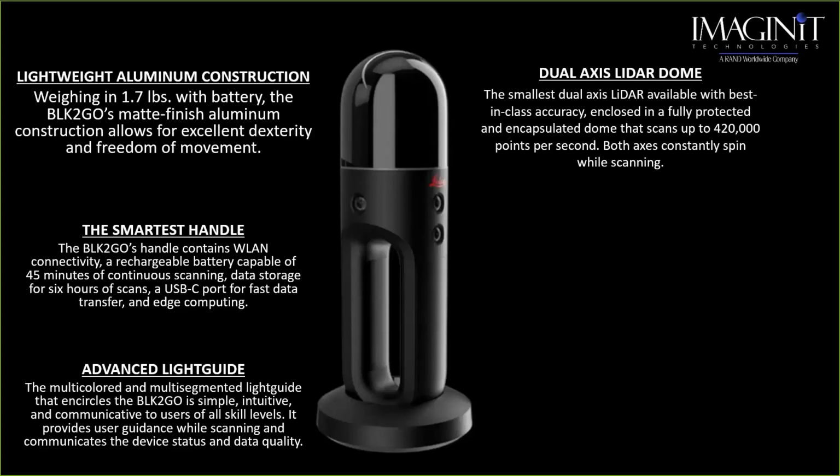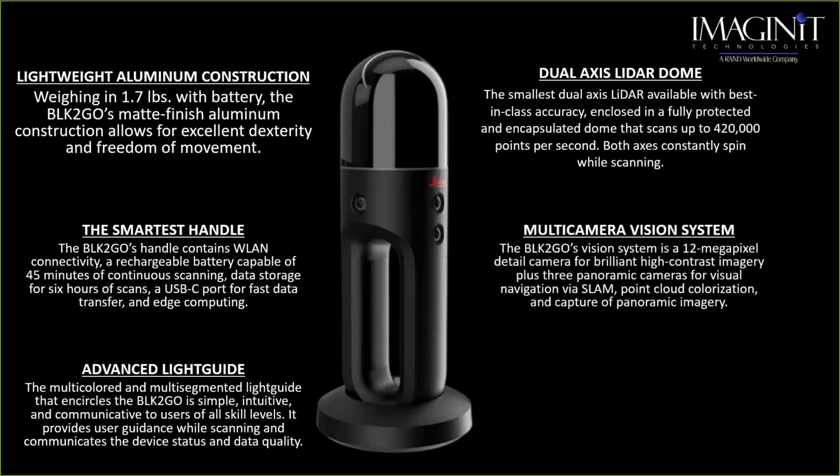We move into the multi-camera system. The BLK Vision system is a 12 megapixel camera. It gives us great high contrast imagery and helps visualize the navigation via the SLAM.